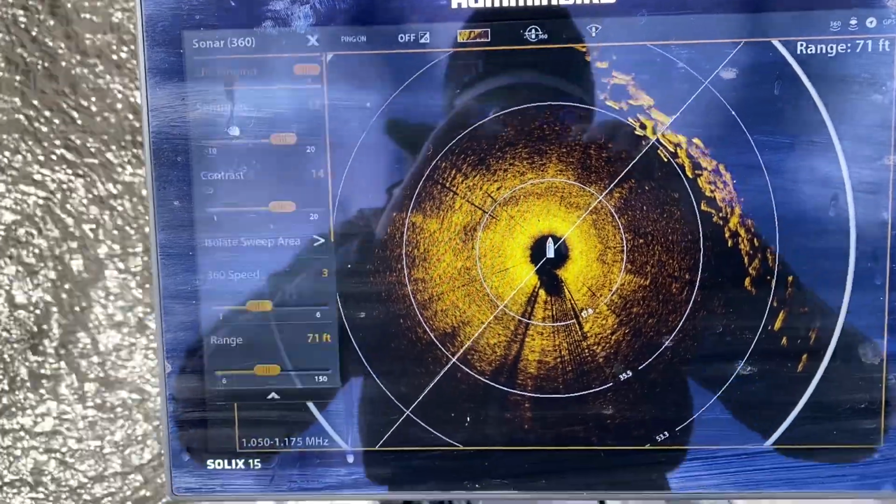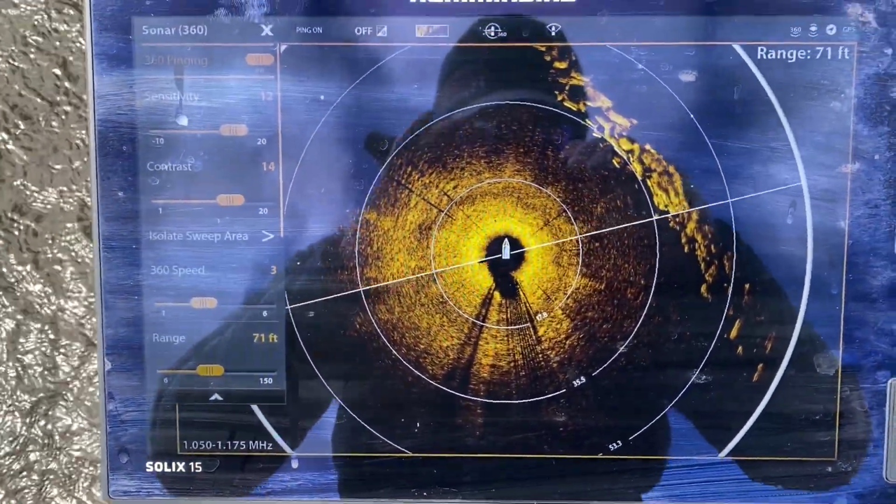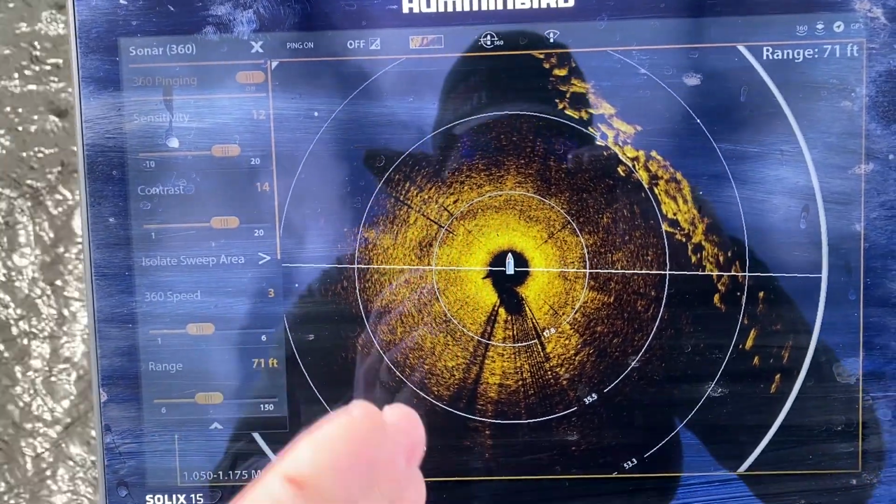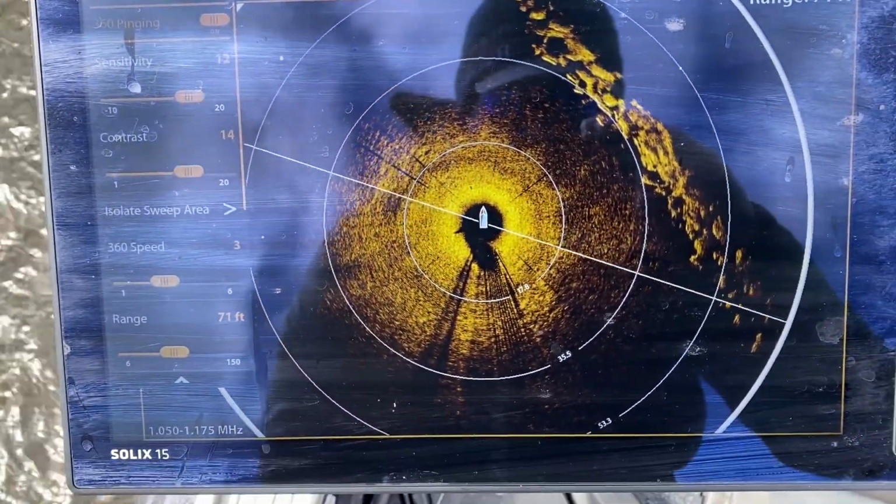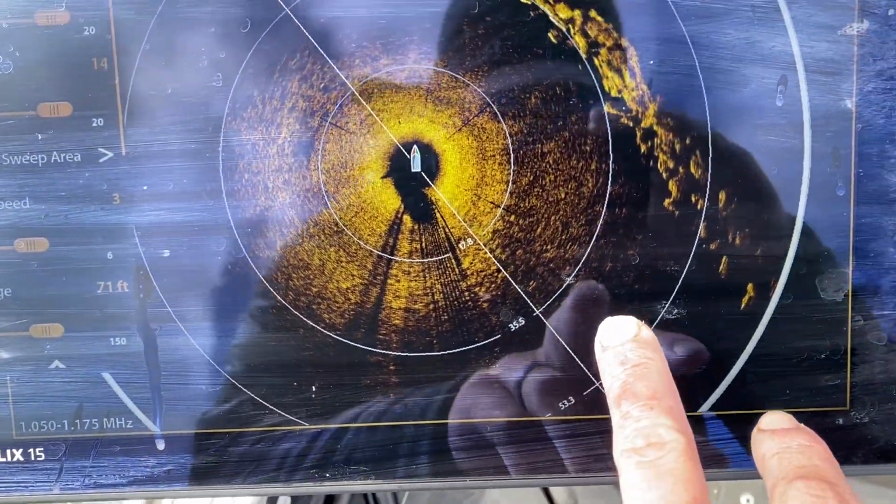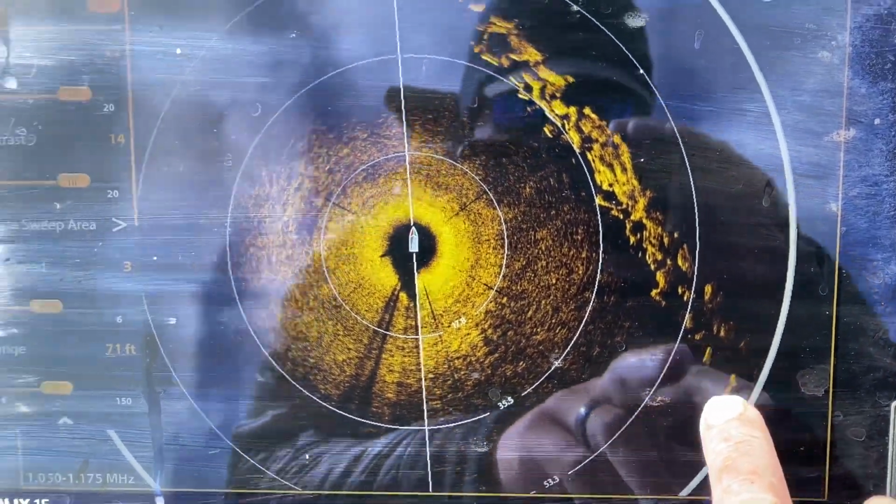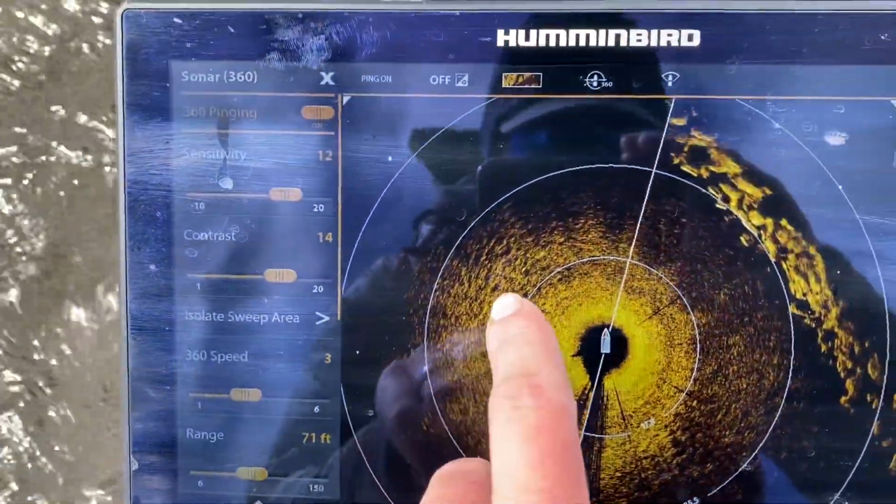Obviously you've got all your settings here for your contrast, your range. The shallower you are, the shorter distance you have, the deeper you are, the deeper you can run this. Like I say, right now I'm in like 3 feet of water, and I can still see pretty good, probably out to about 40 feet. I mean, even on these rocks, I'm getting a return out to 60 or 70. I think I'm set at 70. 71 feet is where my setting is right now.